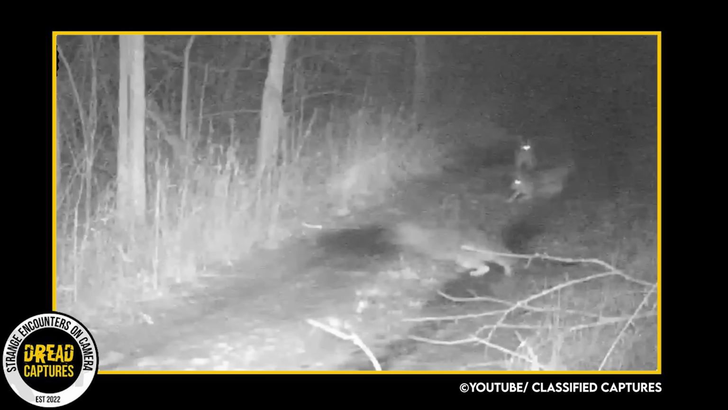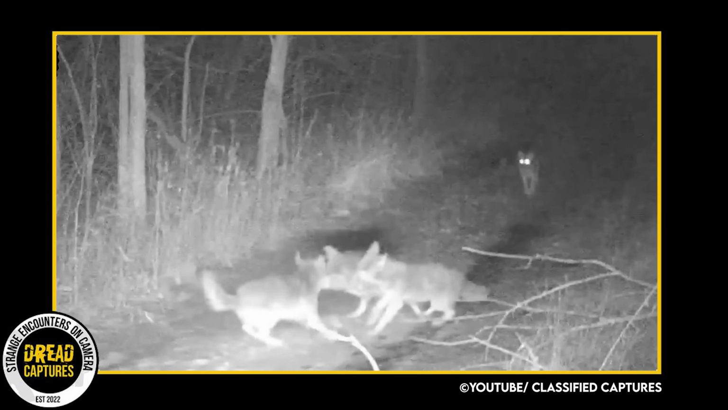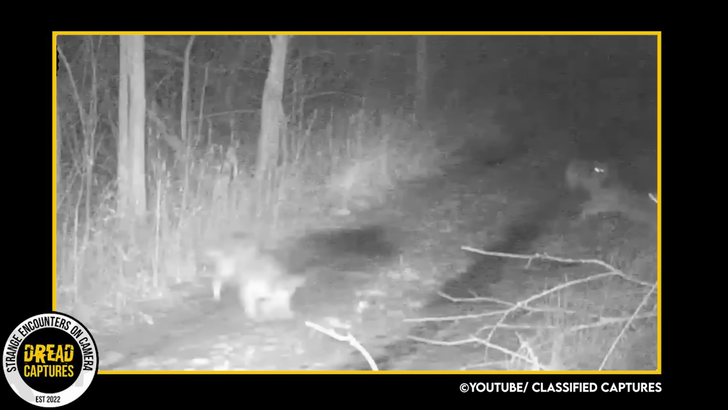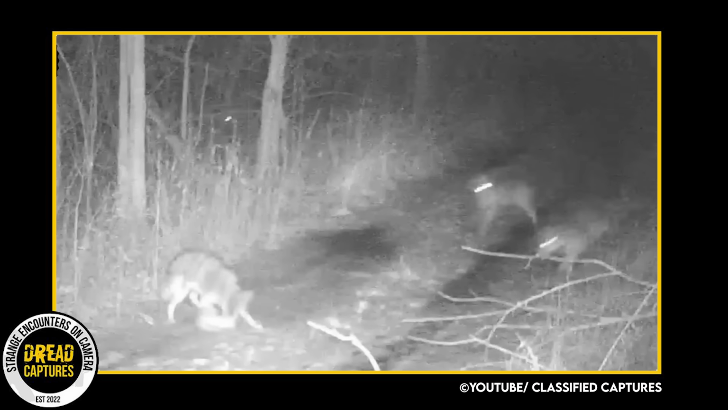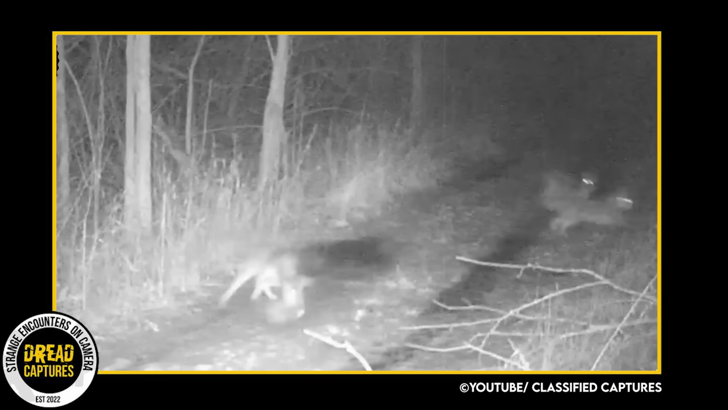The natural world can be merciless, especially for the smaller, more vulnerable creatures. In this instance, an unfortunate rabbit became the prey of a relentless pack of coyotes. Despite its best efforts to escape, the rabbit was outpaced by one of the coyotes, who clamped it in its jaws, sealing the rabbit's grim fate.